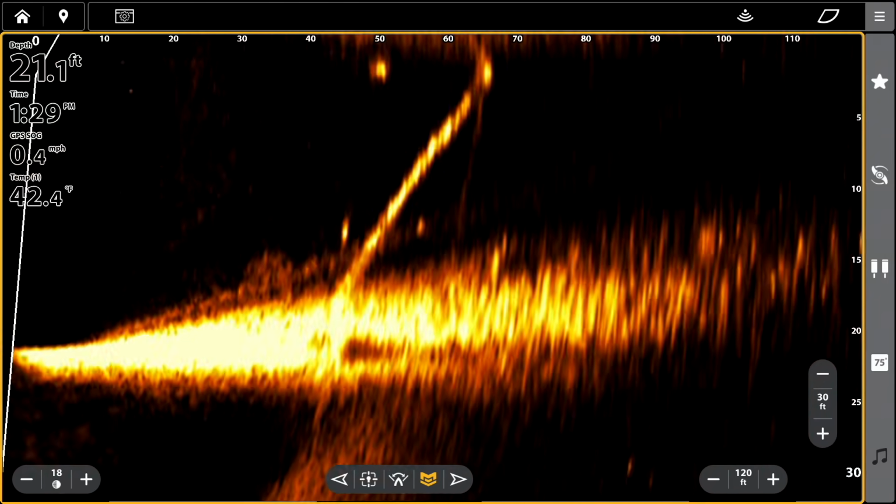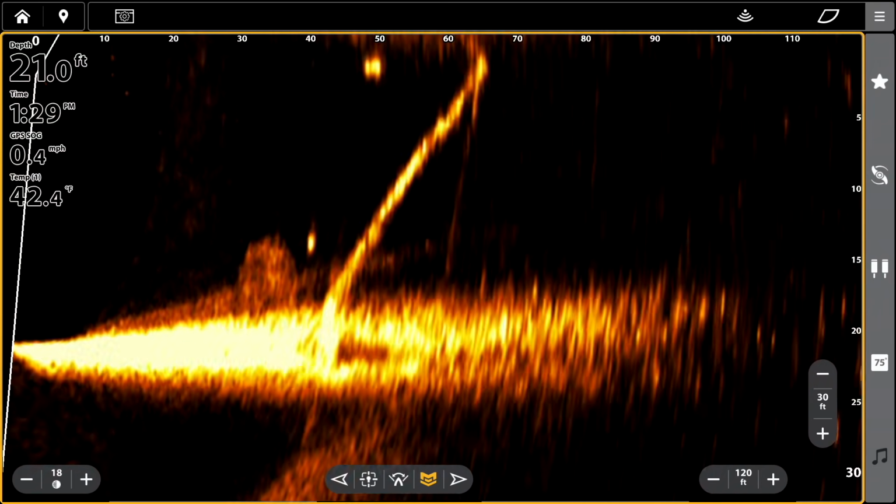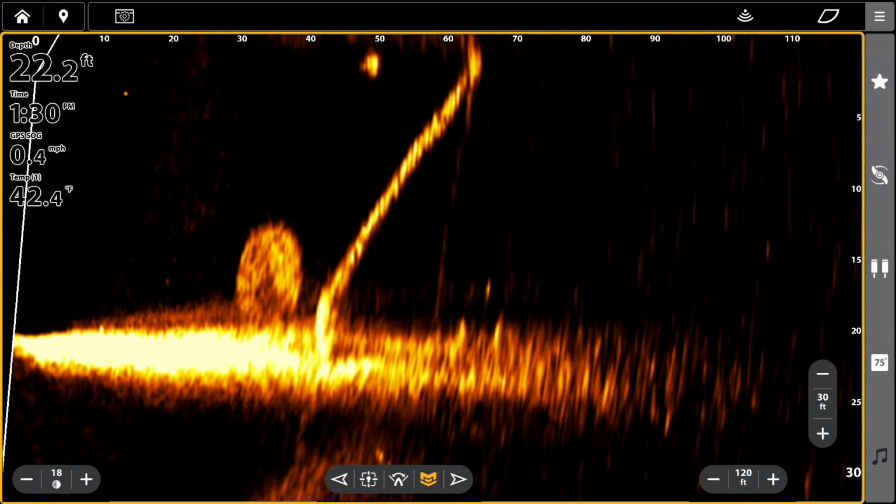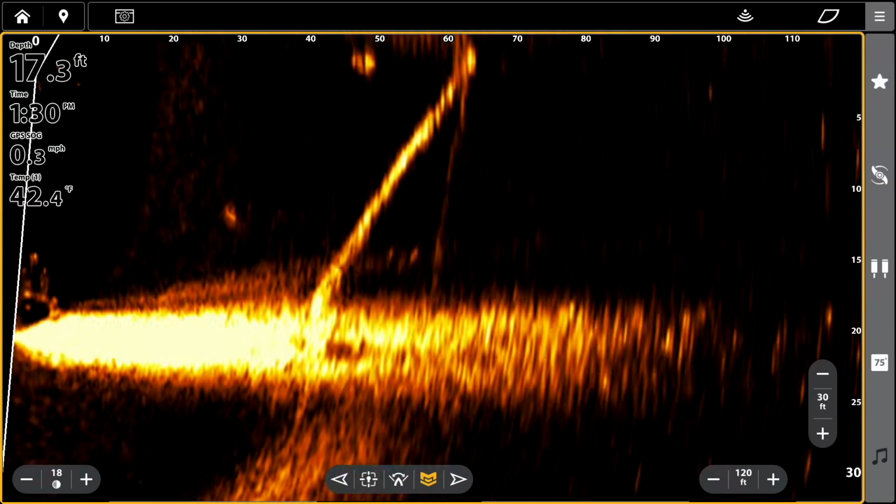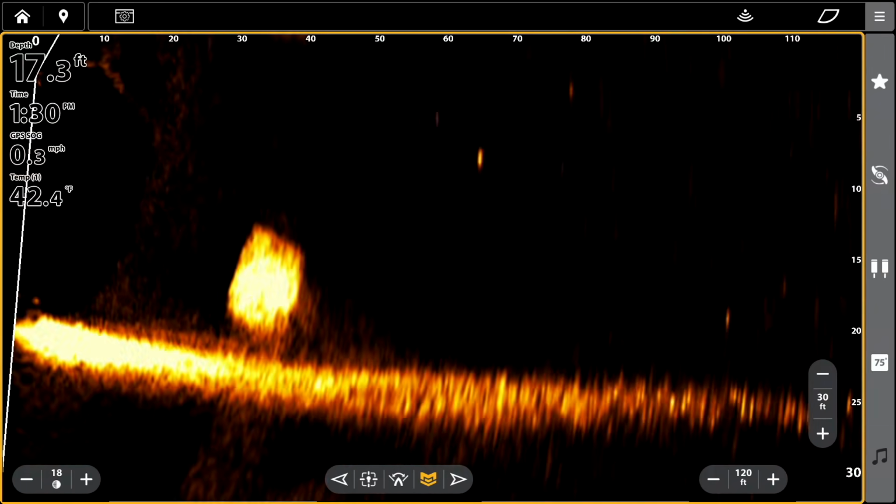So bait tracking, awesome. Able to stay on that bait, right over that bait ball, and disappears in that bait ball. But you guys can see just a major improvement. So right off the bat, really impressed with that.